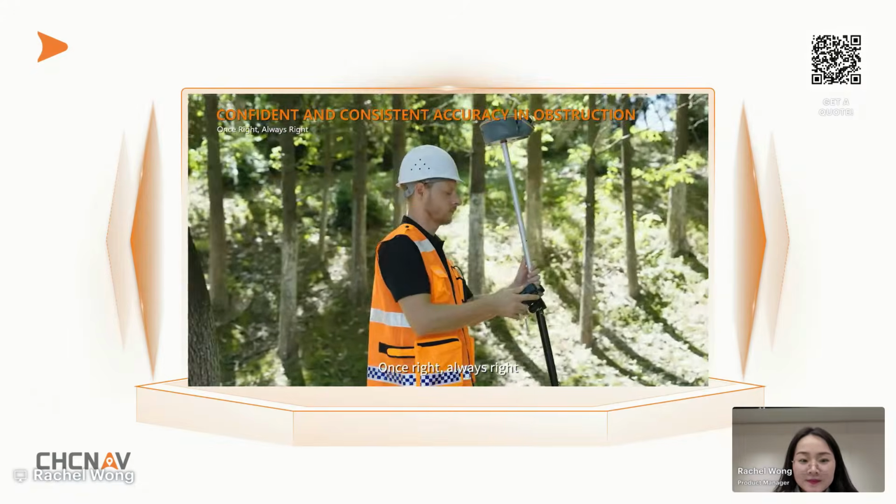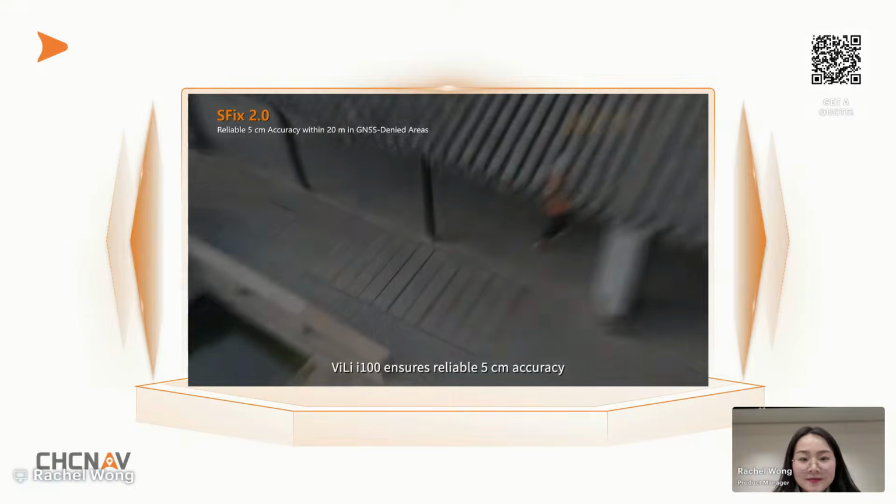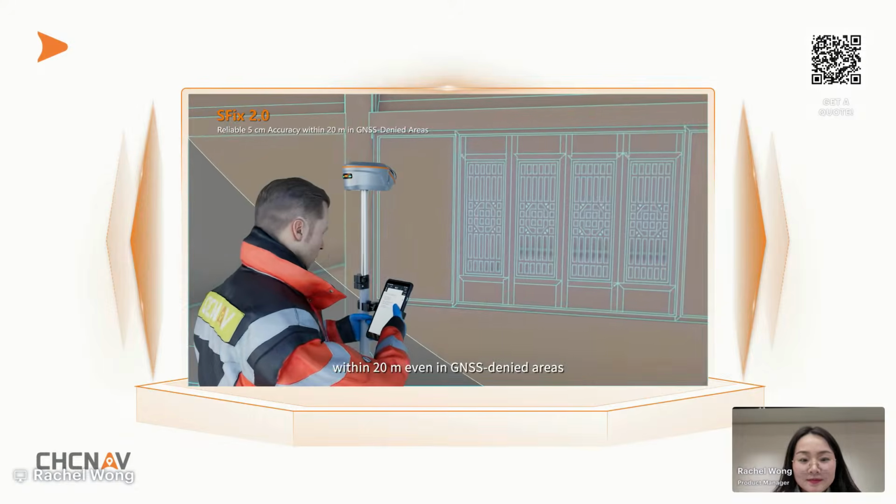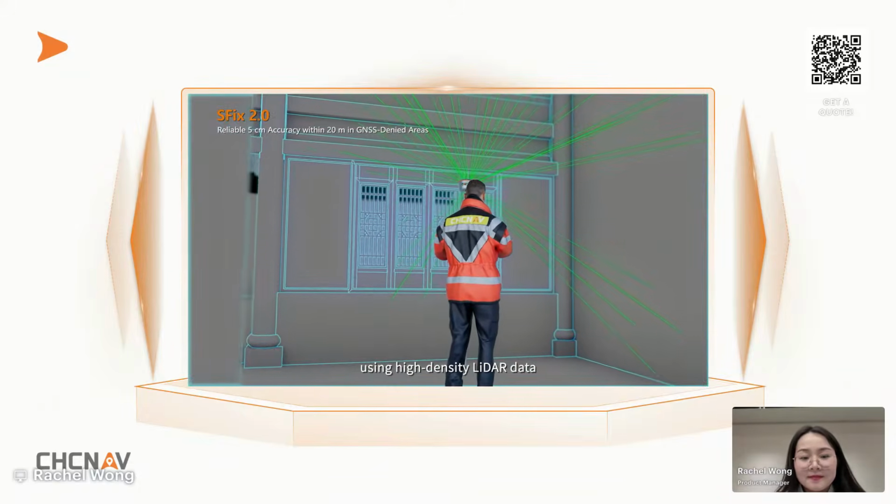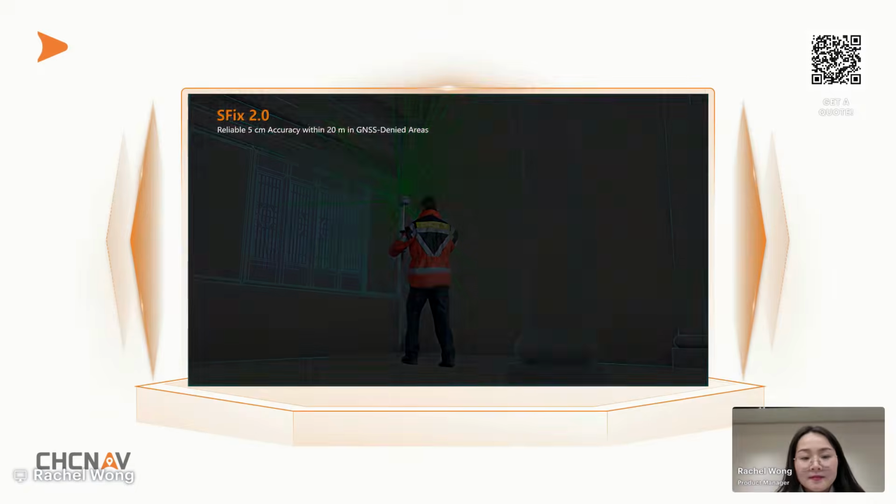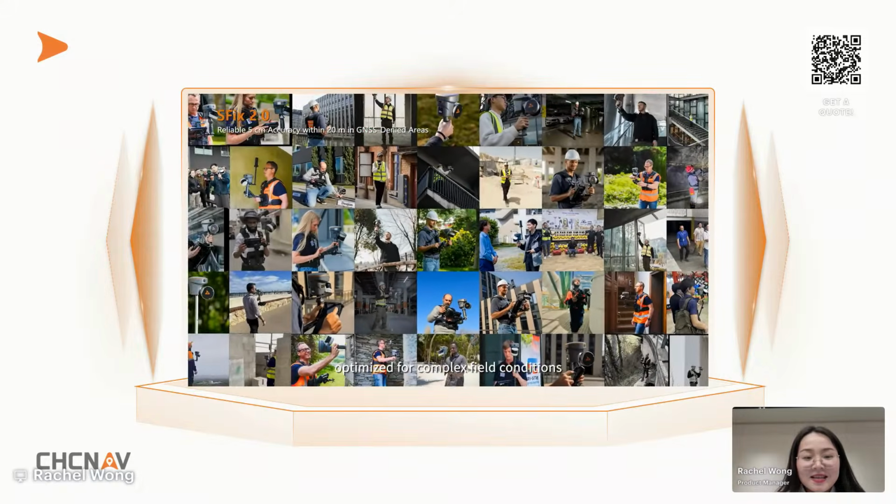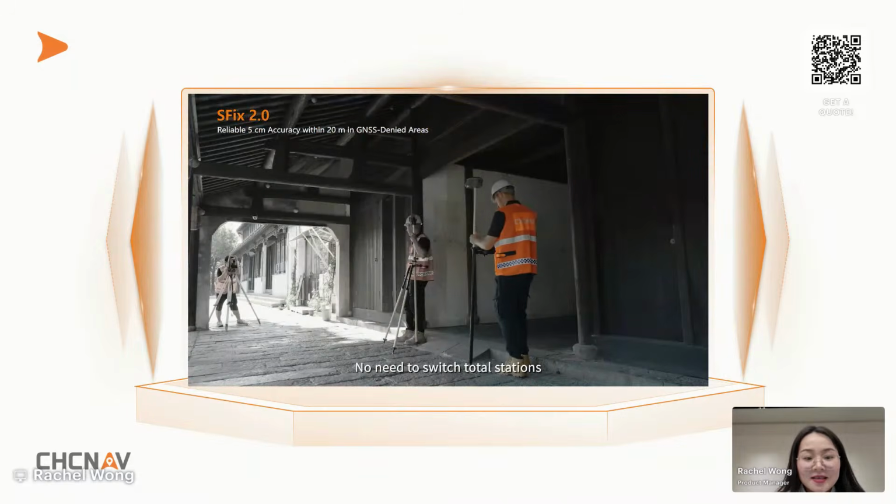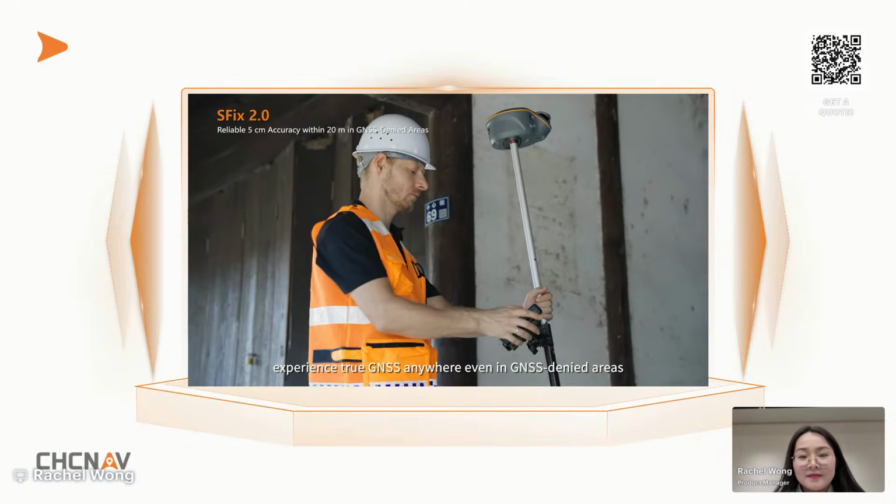Once right, always right. With the enhanced SFix 2.0 engine, ViLi i100 ensures reliable 5 centimeters accuracy within 20 meters, even in GNSS denied areas. Using high-density LiDAR data with SLAM-based angular constraints, trained on tens of thousands of real-world scenarios, optimized for complex field conditions. No need to switch to total stations. Experience true GNSS anywhere, even in GNSS-denied areas.